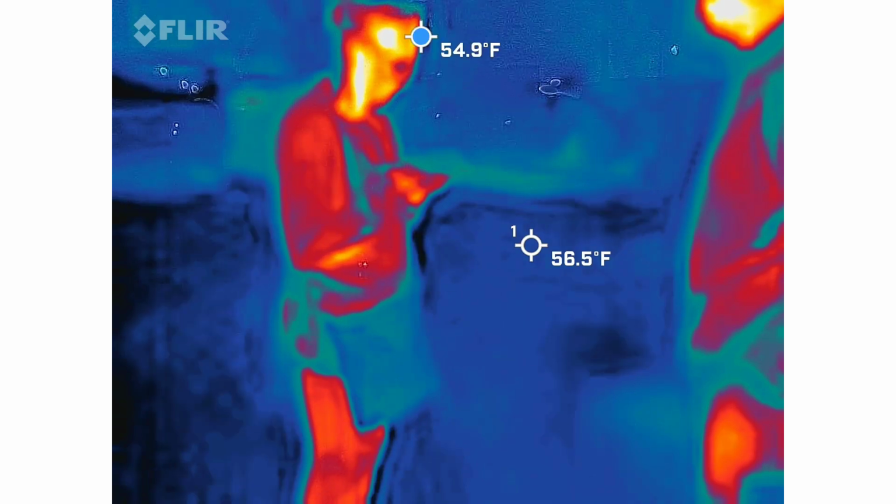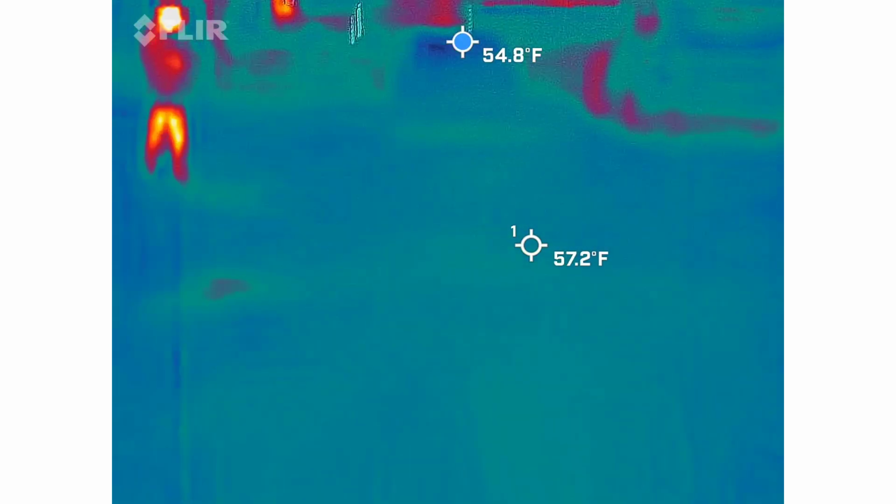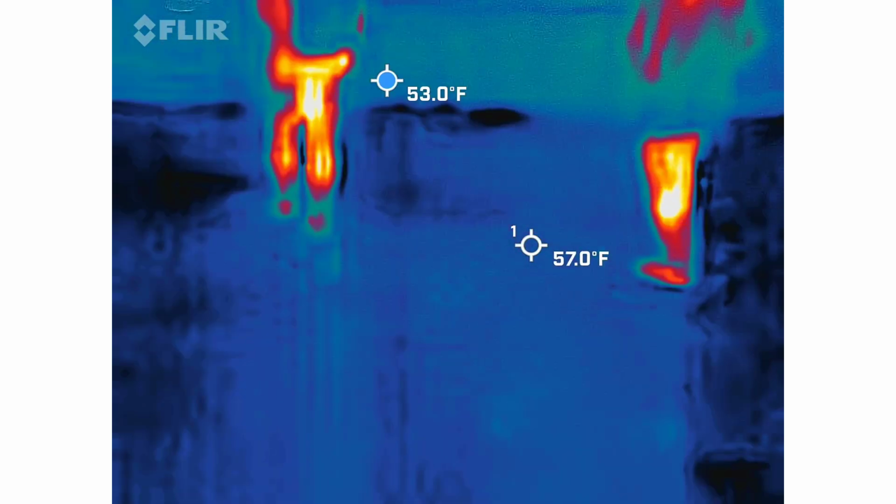Do you want to come over here? All right, let's move over to this wall because we're not getting really much out of this, and I'm kind of curious what's going on. Anything higher for you?